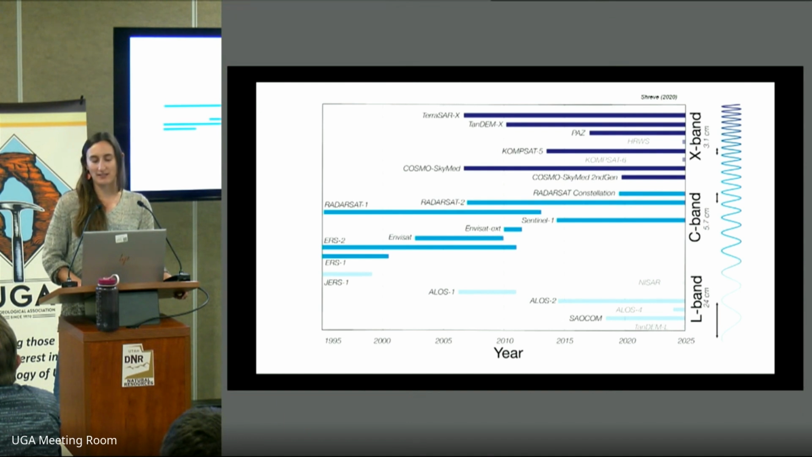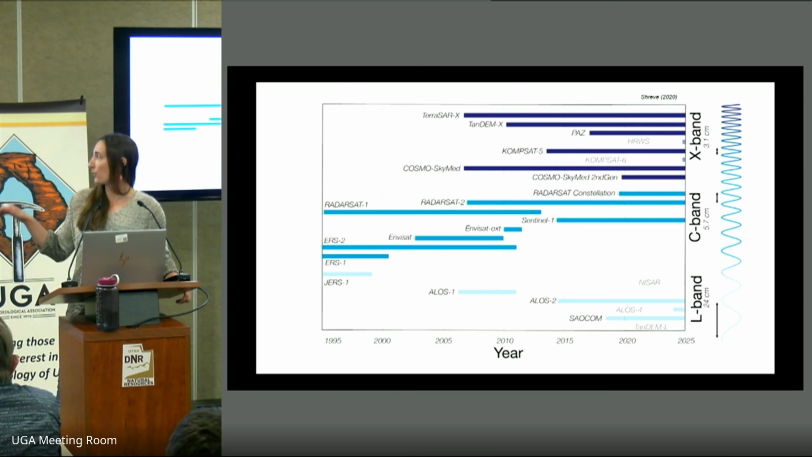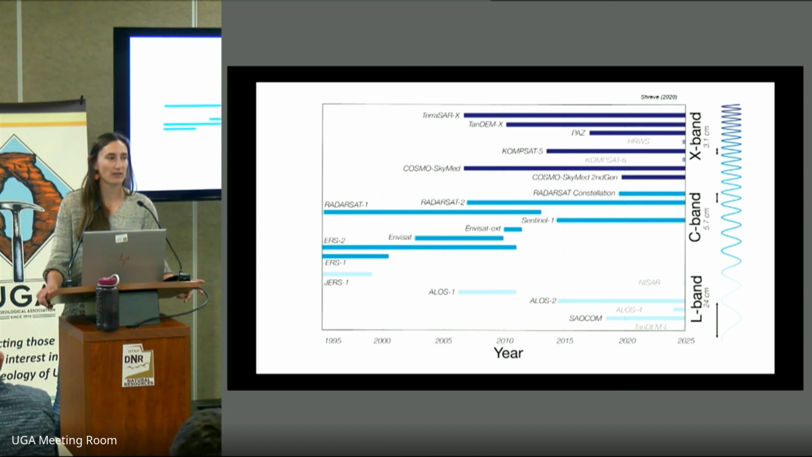Also in this figure, we can see we're categorizing these different satellites based on their wavelength. So the radar wavelength is going to be one of the ways that we decide which satellite mission we want to utilize. The satellites in the bottom portion of this figure have longer wavelengths, and longer wavelengths can penetrate through vegetation, which allows them to be more useful in certain areas of Utah, such as the mountains in the Wasatch or the Wasatch Plateau, where we have quite a few landslides.